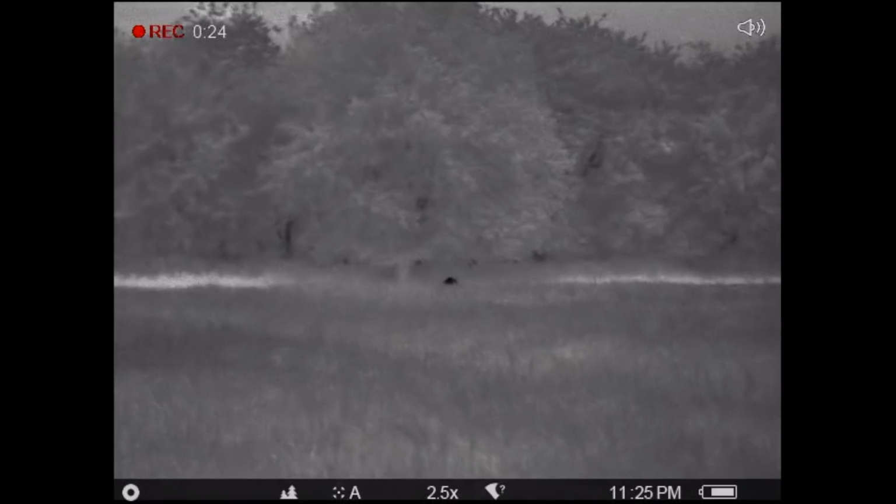Now, in my experience, cubs are a little easier to stalk into, but again, they are born with natural instincts. What we didn't anticipate was spinning round and finding Dad walking towards us. Once again, he kind of sat out and watched and observed from a distance. We did try calling, but he wasn't really interested. So I took the shot and downed him at just over 220 yards.